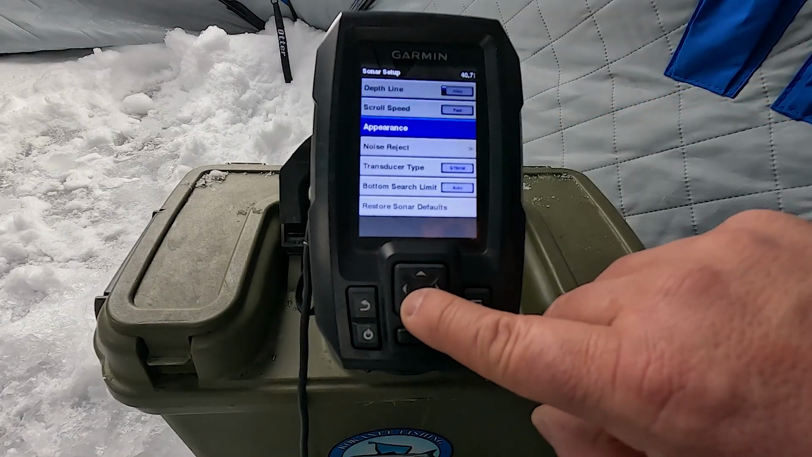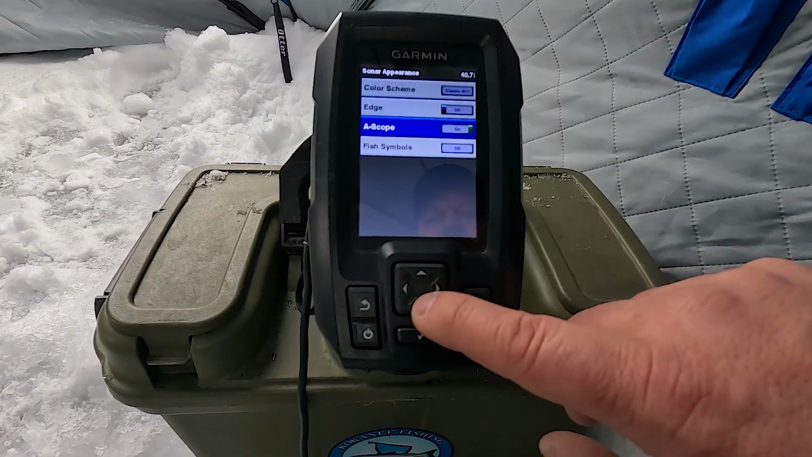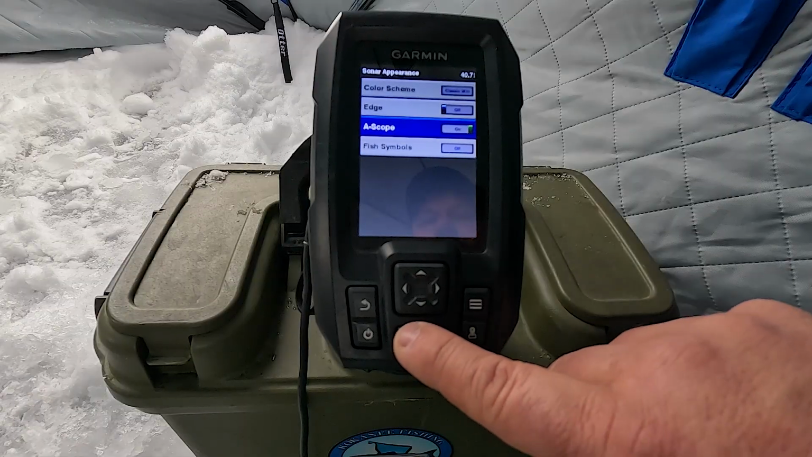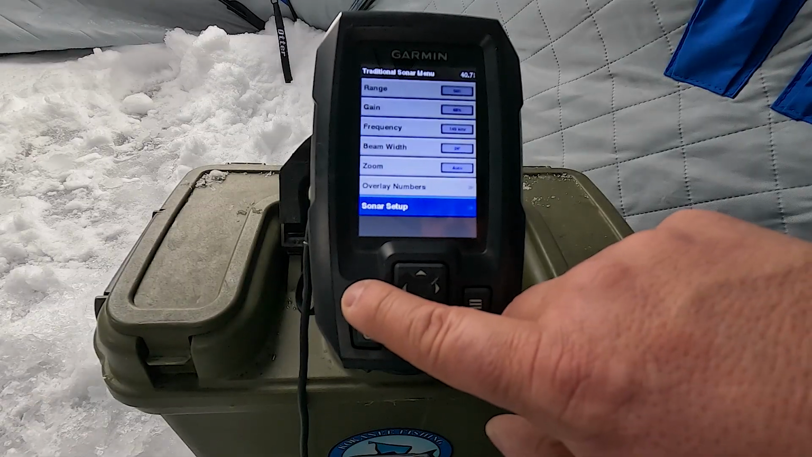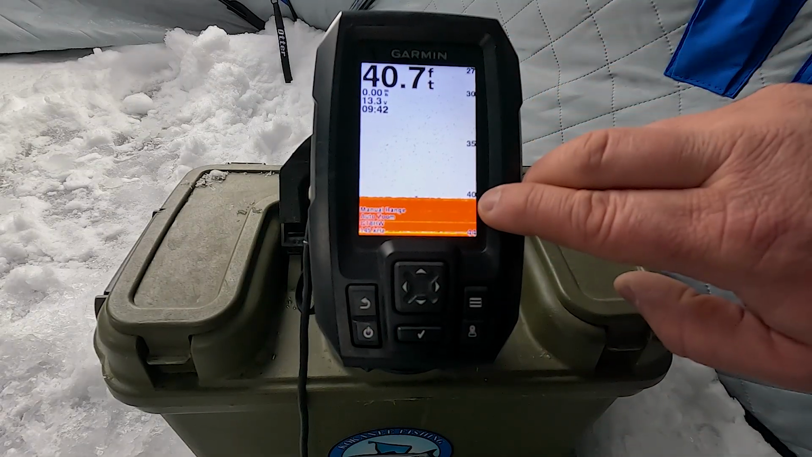Sonar setup, you can also select your A-scope. Now, a lot of people have asked about A-scope. This is where you turn it on and turn it off. So if we turn it off and we go back to the main screen, you'll see there's no bar on the side.